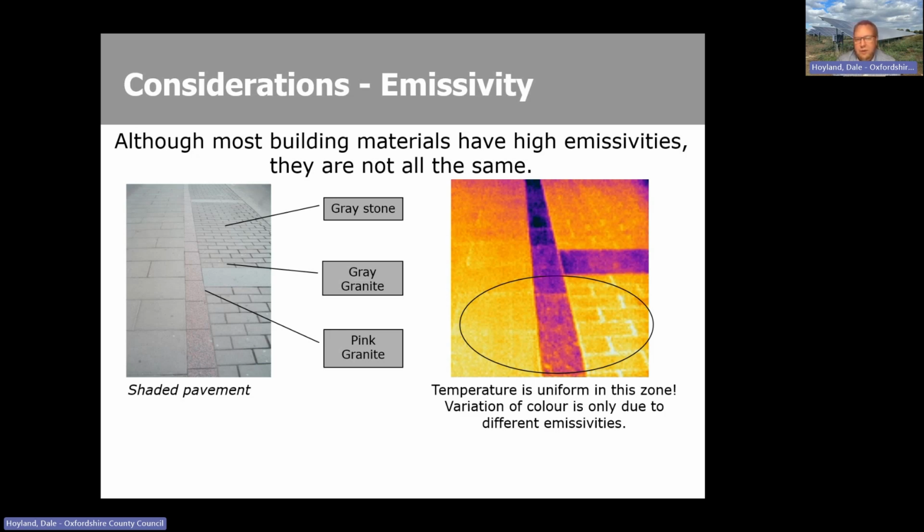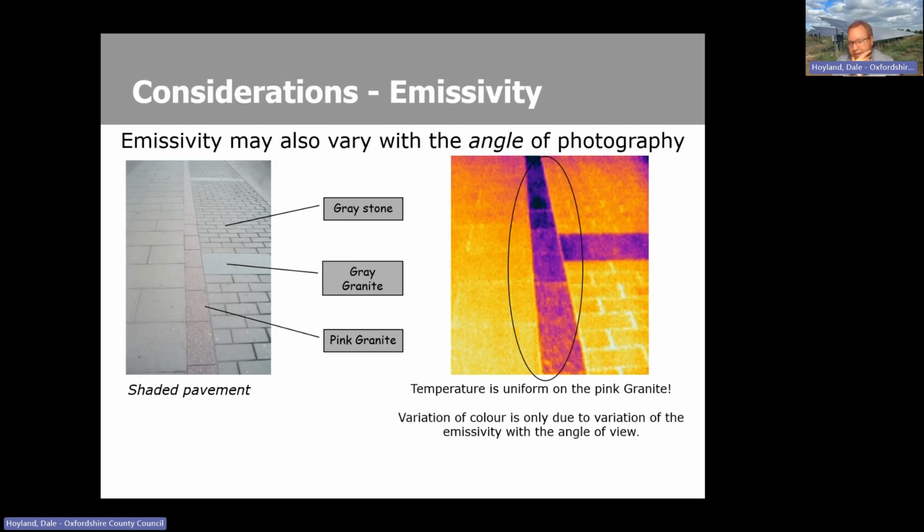One other aspect which can affect emissivity is the angle that you take the image at. So again, here the pavement is uniform, but we see that the foreground appears to be warmer than the background in the temperature. And that's important when you come to, for example, taking an image of a roof. So the best angle to take your image, with the exception of windows, is perpendicular to the surface that you want to image, so straight on.